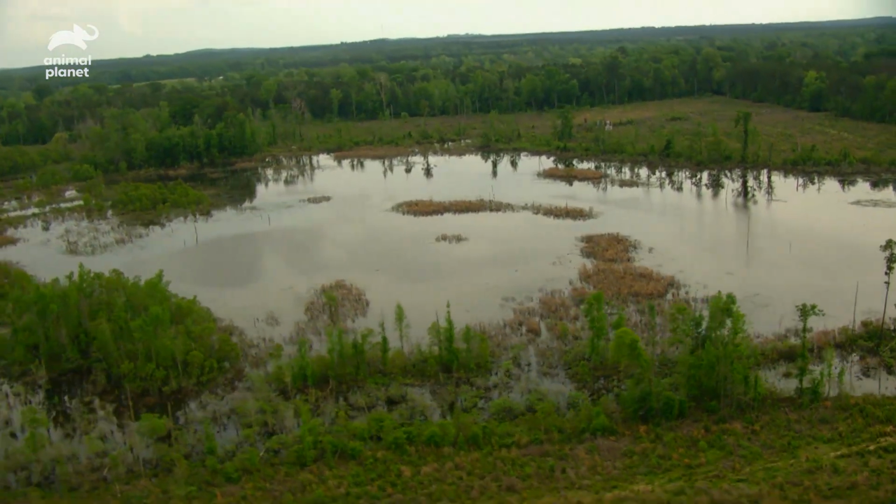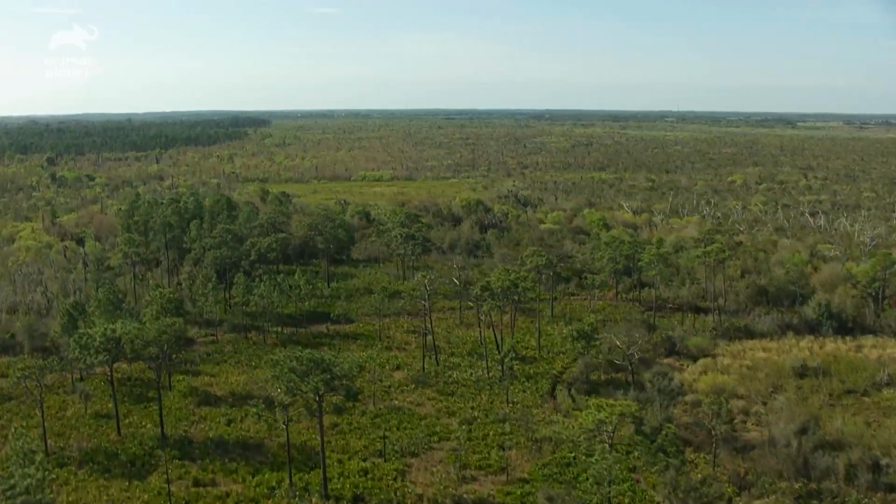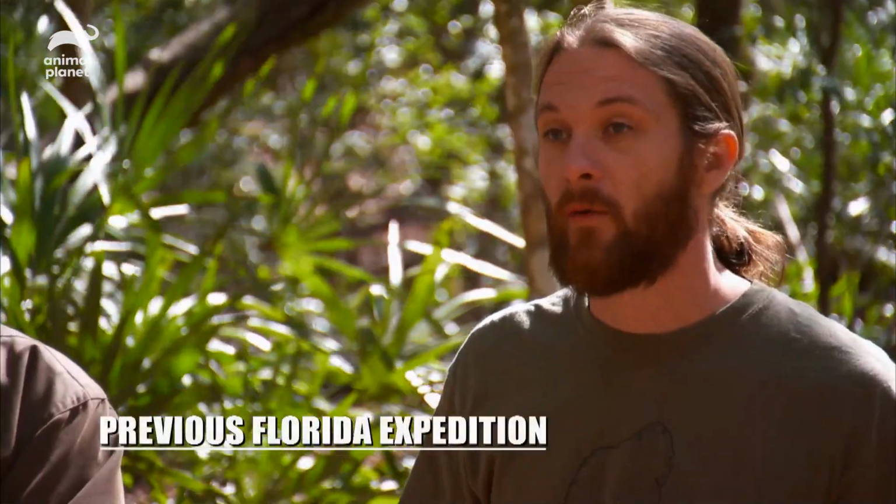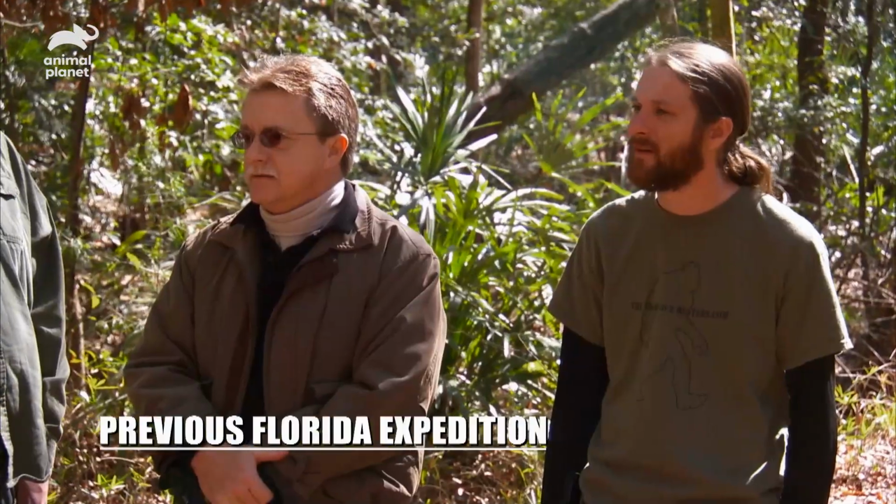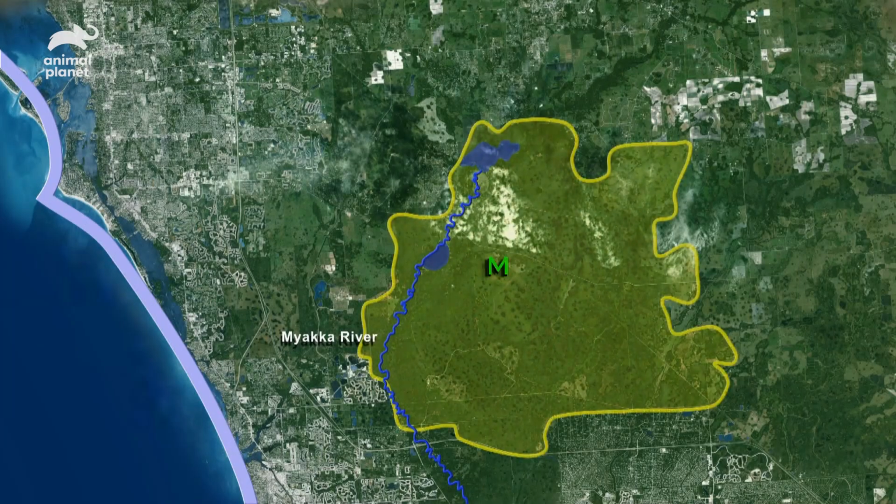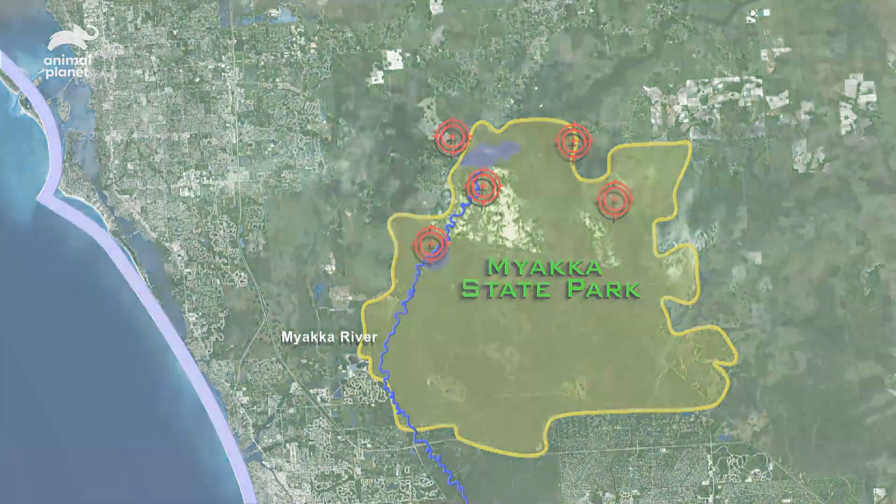Possibly the biggest hotspot is Myakka River State Park. I've been hearing about sightings there ever since I began investigating reports back in the 1980s. The last time we were in Florida, we met with Stacy Brown Jr. and his father. They showed us what might be some of the best thermal footage of a Bigfoot ever recorded. Stacy Brown Jr. is one of the top Bigfoot researchers in this part of Florida. He recently contacted us and said he's been getting reports in Myakka, so we agreed to meet with him to do a night investigation.